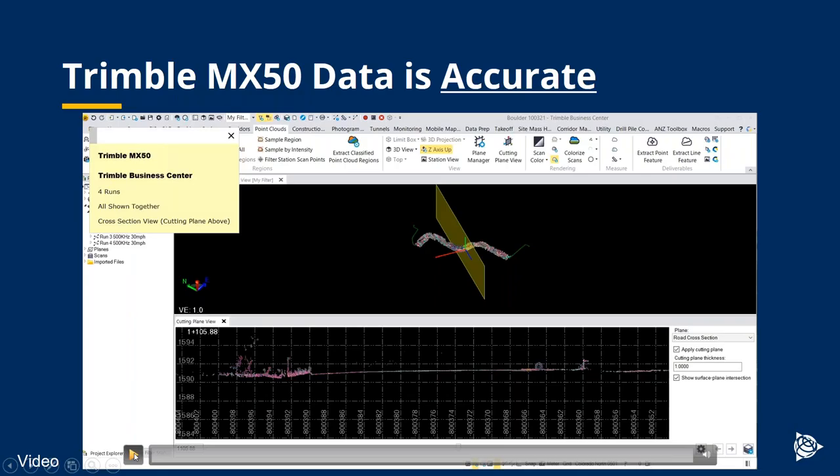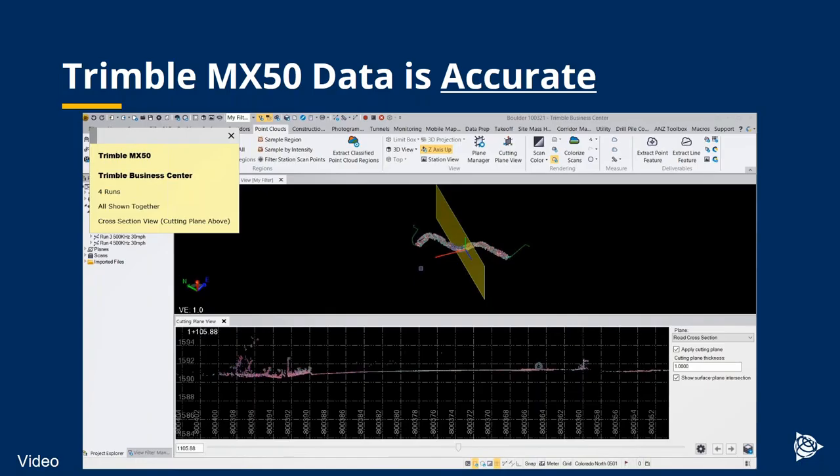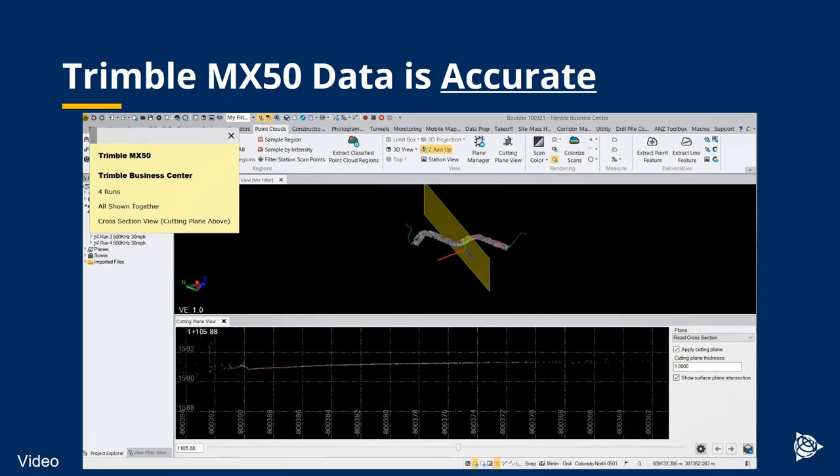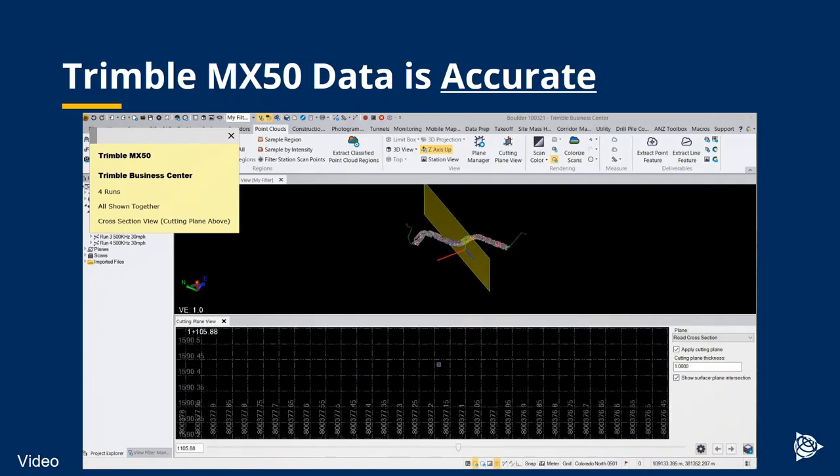Here, I'd like to show you, if you look at the top part of the screen, there are some runs running left to right here. There are actually 4 runs of the same location, running backwards and forwards. And you'll see the yellow rectangle is a cutting plane. So I've cut through these 4 runs, and these are displayed. I'm going to zoom in on the road surface. So we're getting a cross-sectional view through that cutting plane of the road surface.